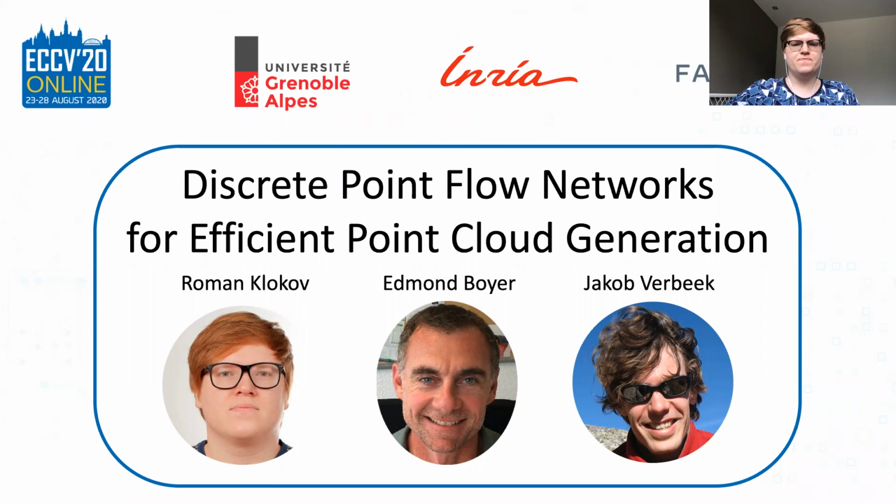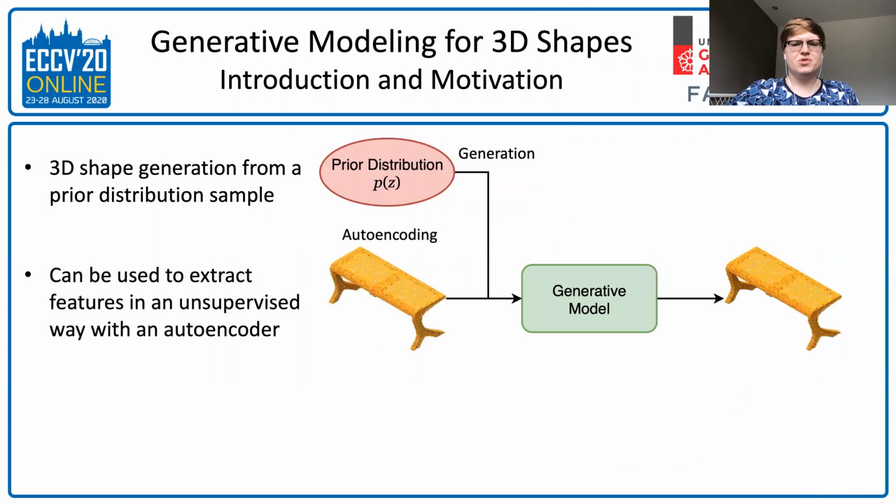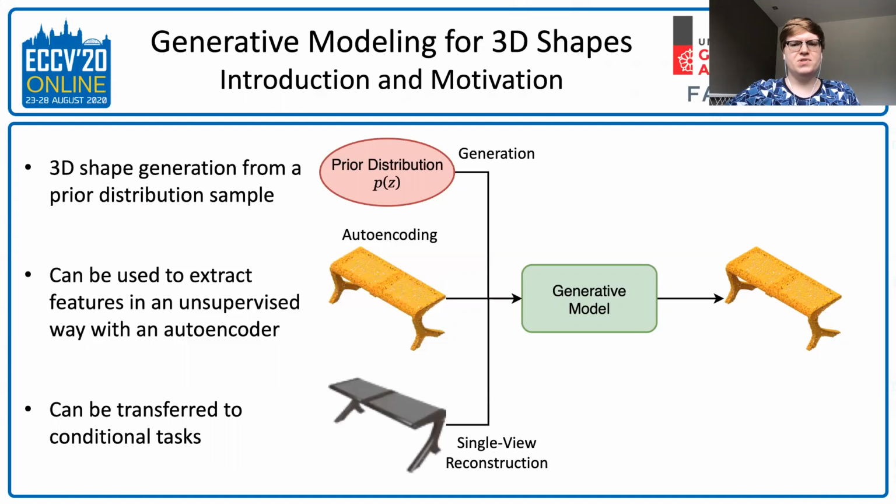We study deep generative models for 3D data. Our aim is to design a model capable of producing 3D shapes given samples from a latent shape space. Such models are not only interesting in the context of generating plausible novel 3D shapes, but also can be used to extract features from data in an unsupervised way when provided with an encoder. Moreover, it can serve as a basis for conditional generation problems, for example, single-view reconstruction task or shape completion.